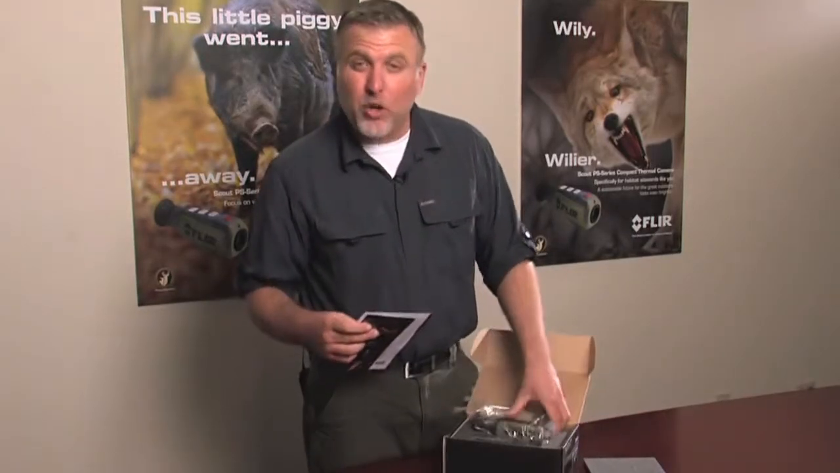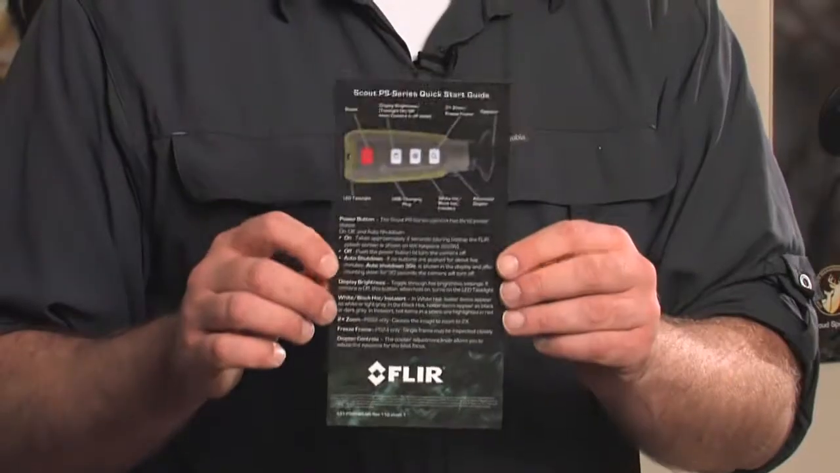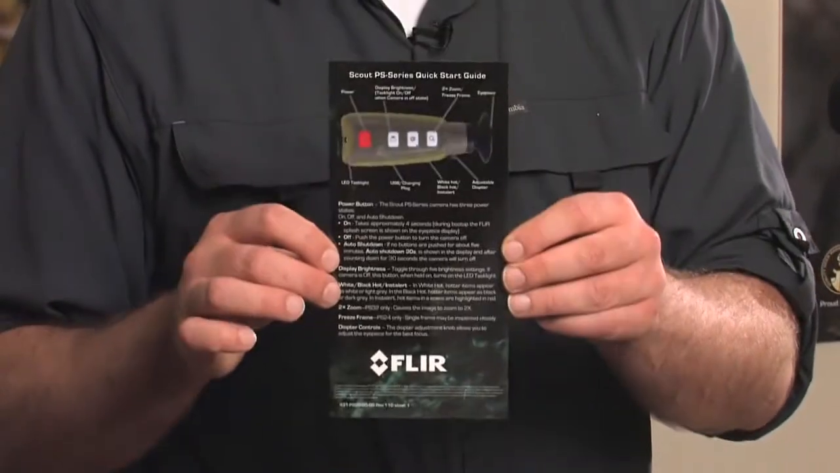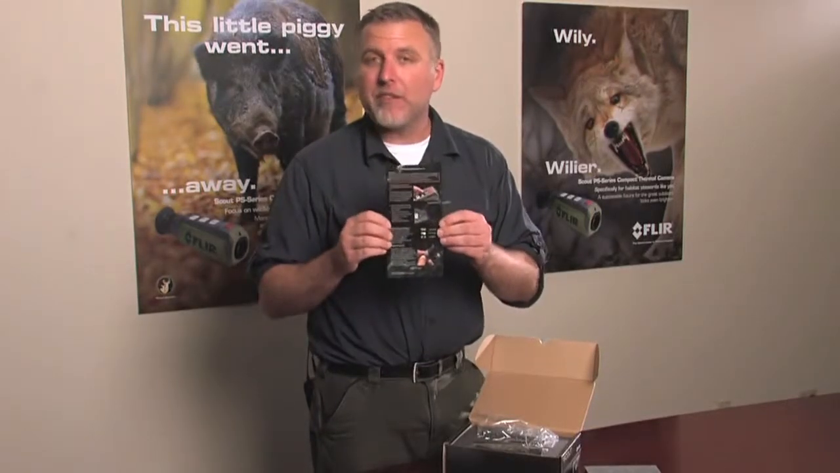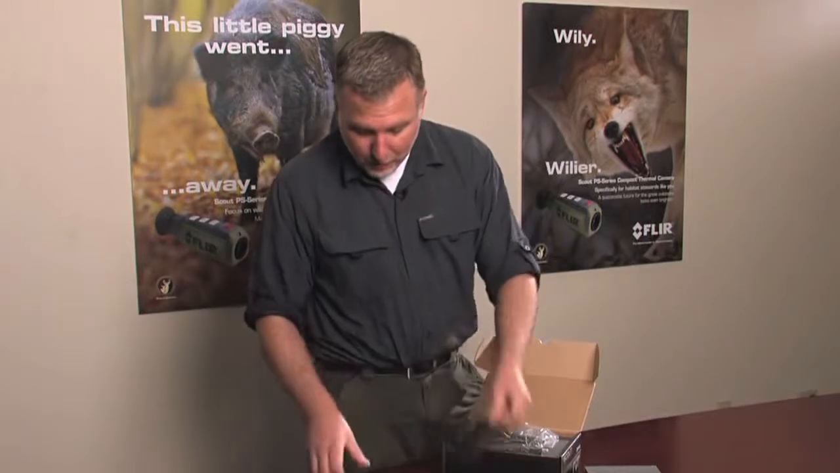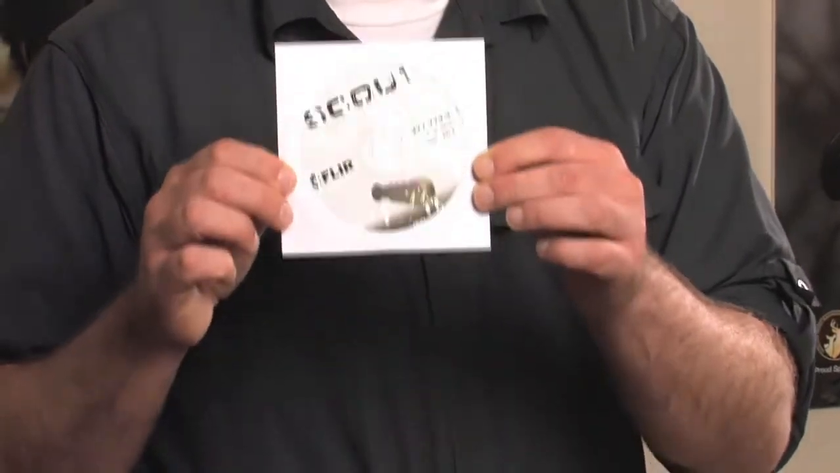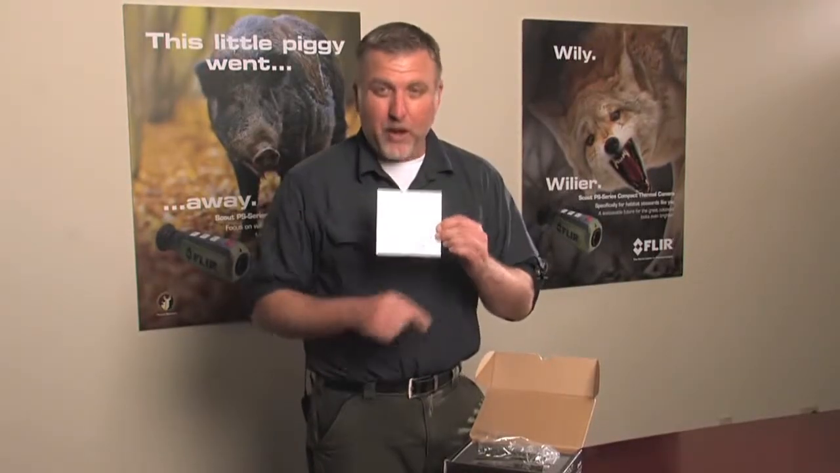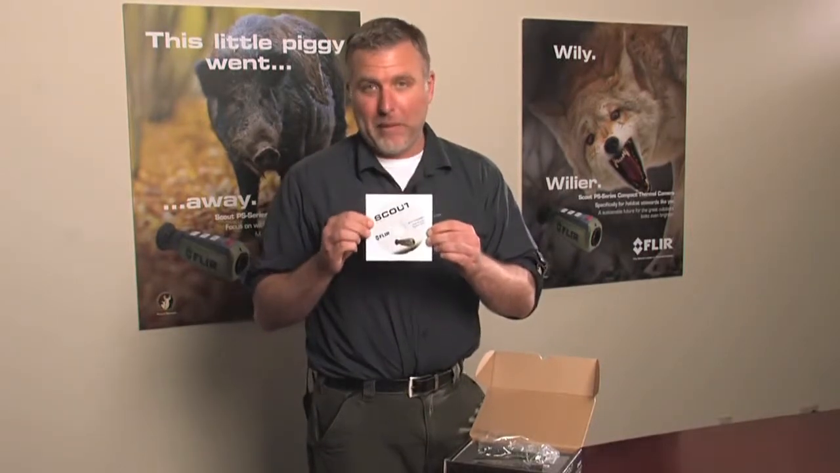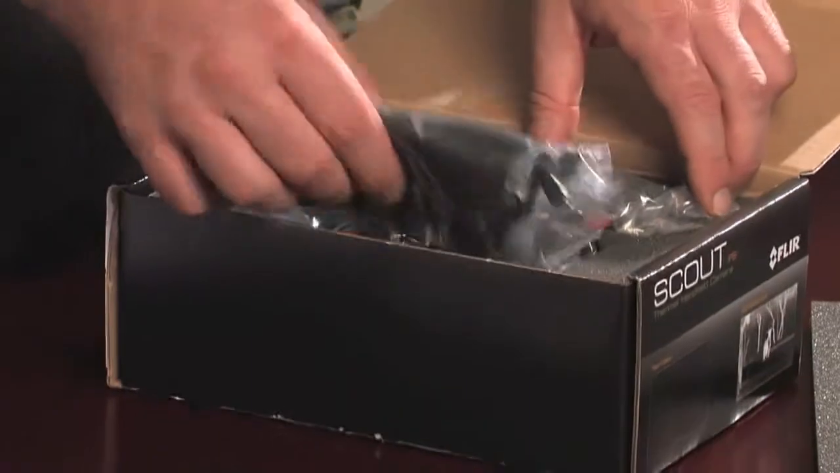Also in the box will be a quick start guide. This is kind of like a basic condensed directions on how to get this unit rolling right away, and it's pretty much what we're going to be covering in this video. For more extensive directions, you're going to want to look on this CD-ROM. This is not a DVD. You put this in a computer, open it up, and then you can view all of the documentation on this unit in PDF format. Okay, now that the documentation's out of the way, let's get to the good stuff.